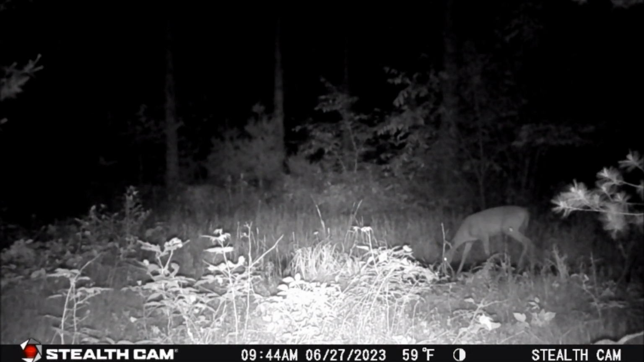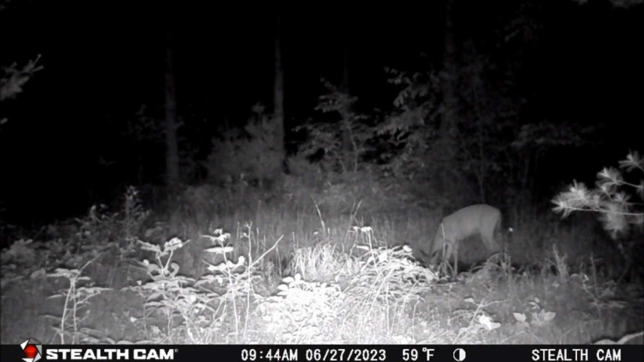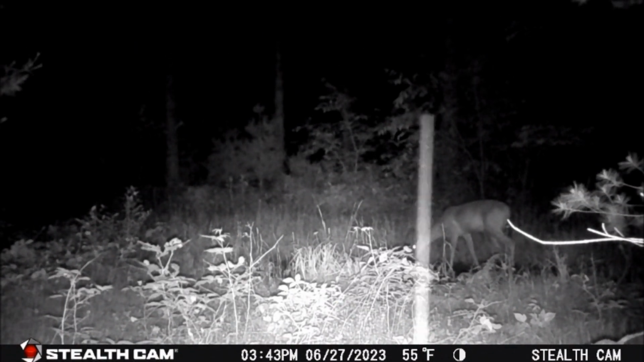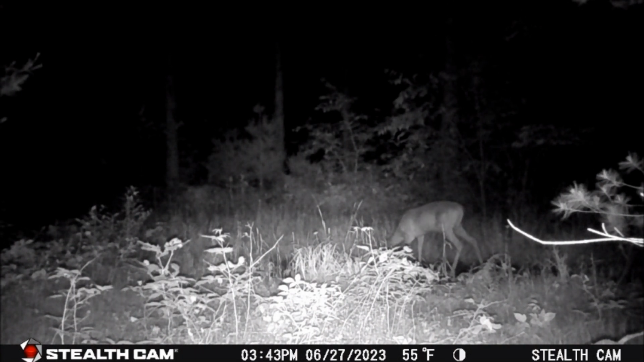The first activity was a doe at 9:44 p.m. on 6/27, the first night. It was approximately 5.5 hours after I set up the trail cam. Then at 3:43 a.m. on 6/28, during a light rain, this 6-point cautiously stopped for a drink.